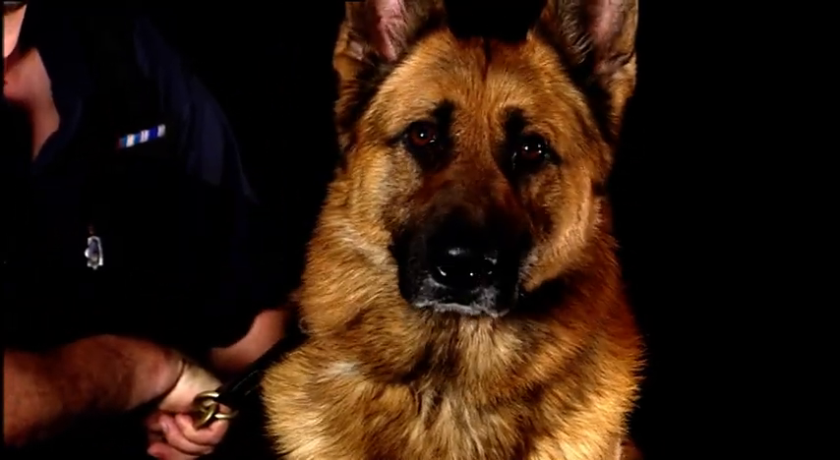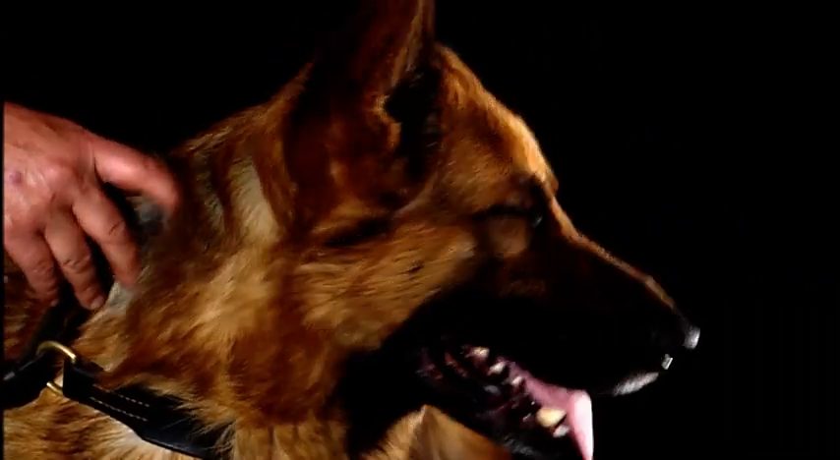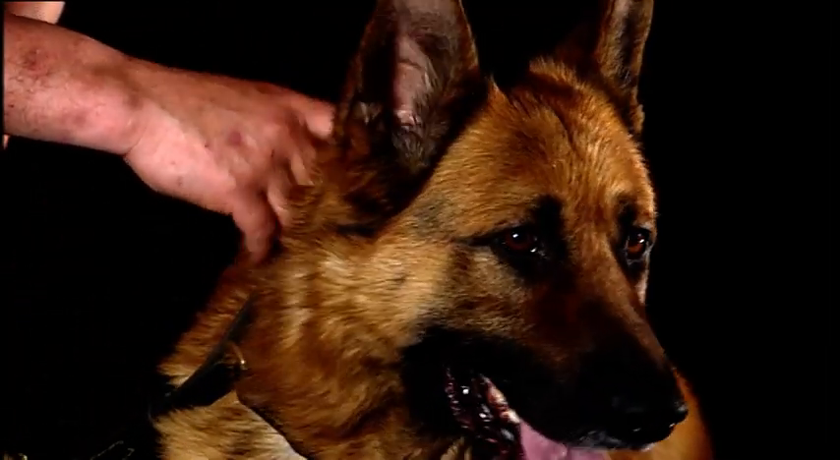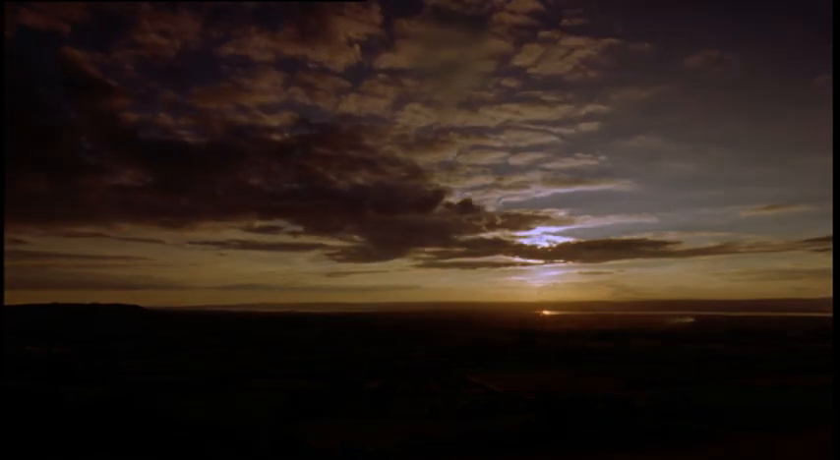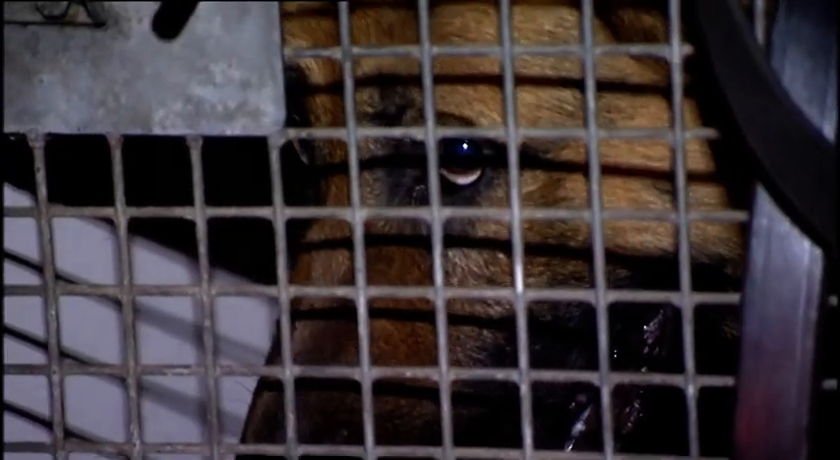He's a big softie, really. He likes kids. He hates hoodies, but he really enjoys tracking. He really enjoys that. He loves using his nose. That's what he does the best. Zeus and Lawman are about to start a night shift, the busiest time for the dog squad. 2/3 of all violent crime happens after the sun goes down, so Lawman and Zeus spend a lot of their time working in the dark.